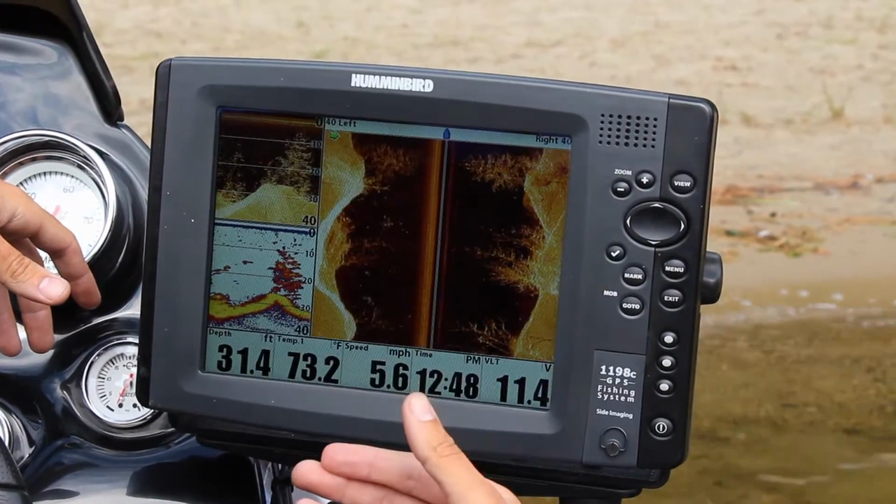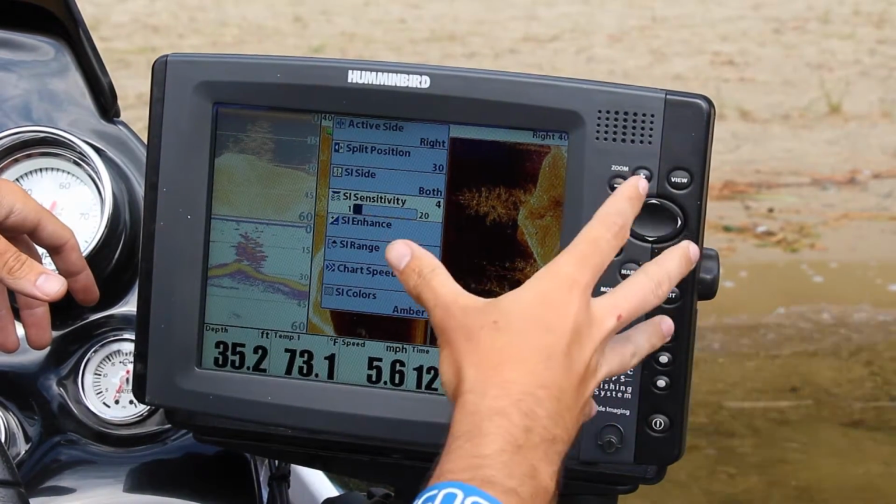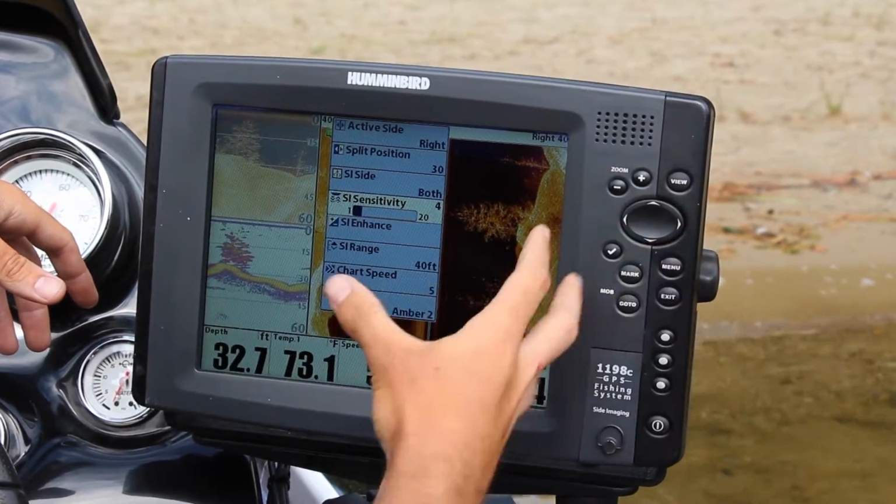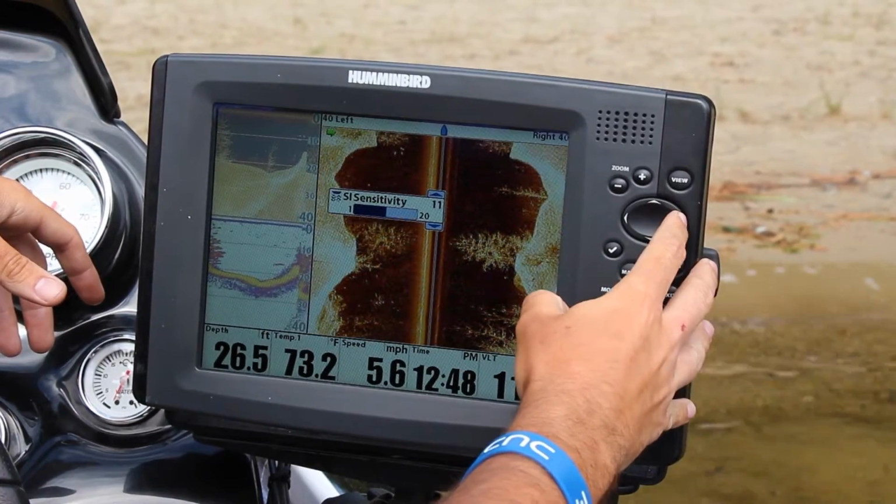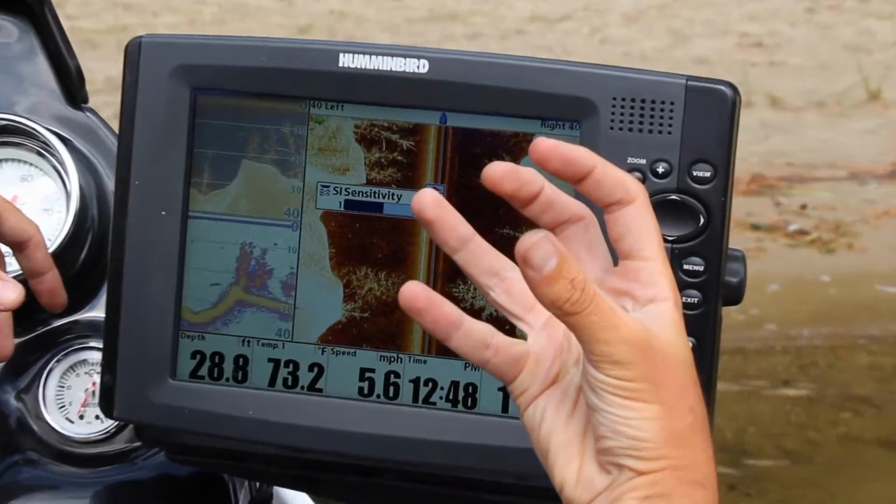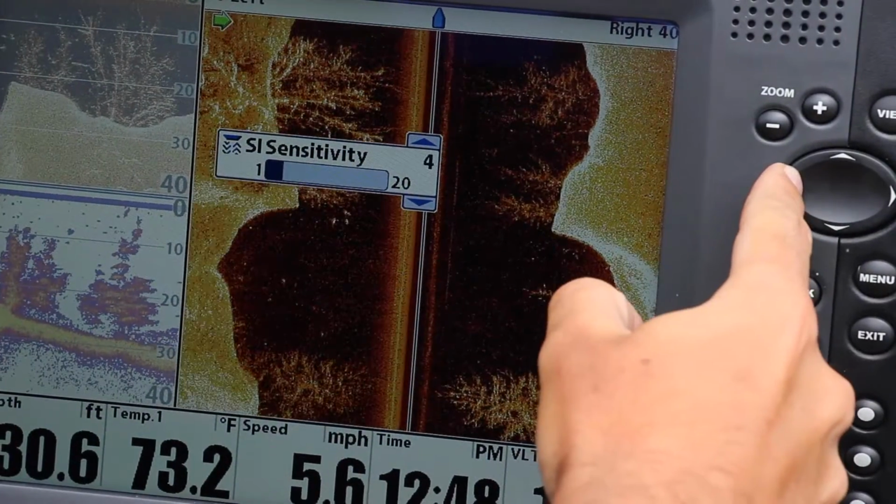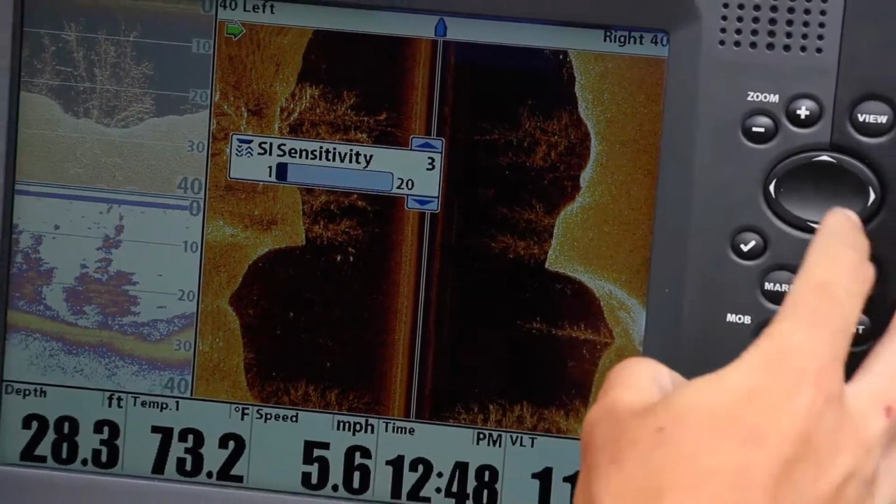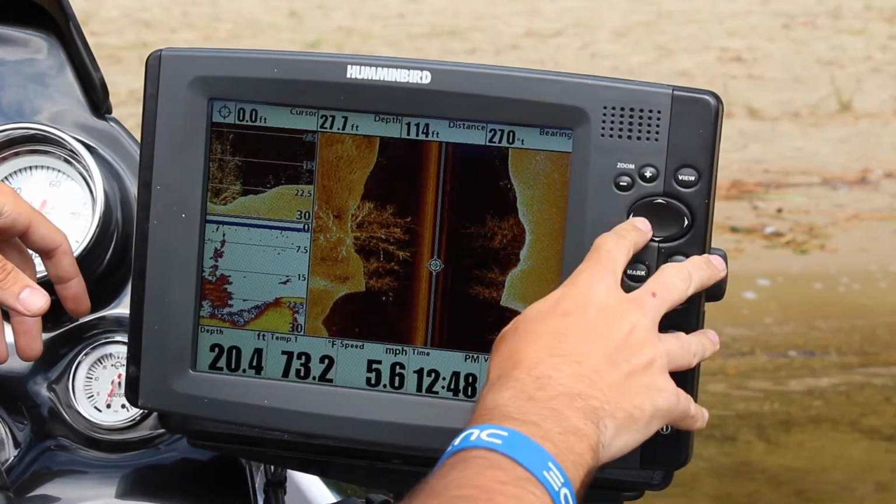Again, here you want your chart speed to match your boat speed, so that your images don't refresh too quickly. And again, you want your sensitivity as high as you possibly can without diluting the image. This is on a 4, and you can see what's going to happen as we go further up. With these hard objects, it's giving too strong of a signal coming back, so it brightens up and distorts the image. So you want to dial it back to where you can crisp up the picture enough to see every little detail and every little bit of the branch.